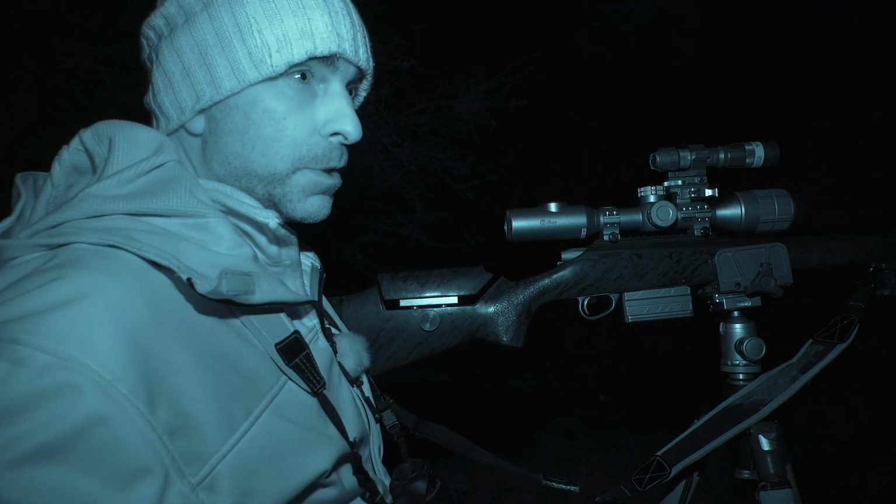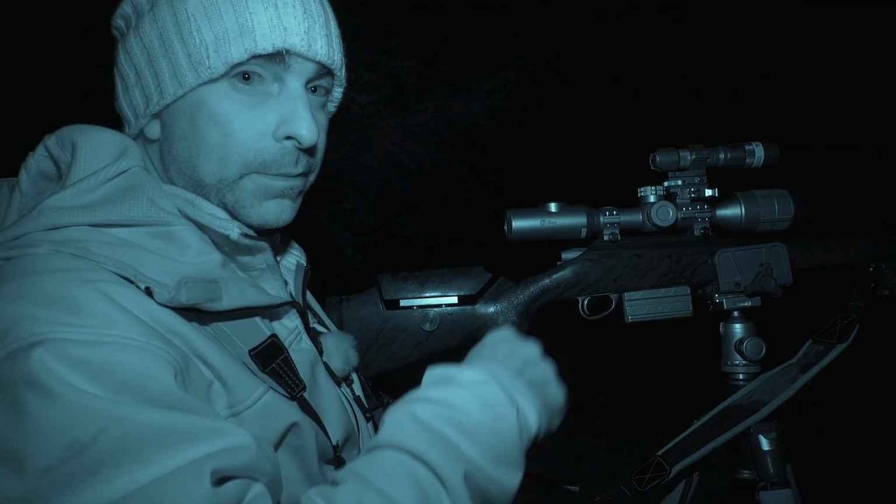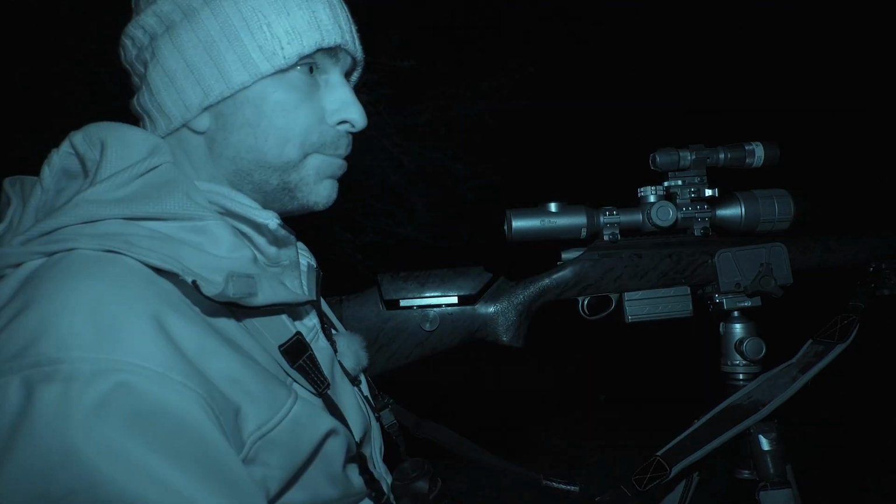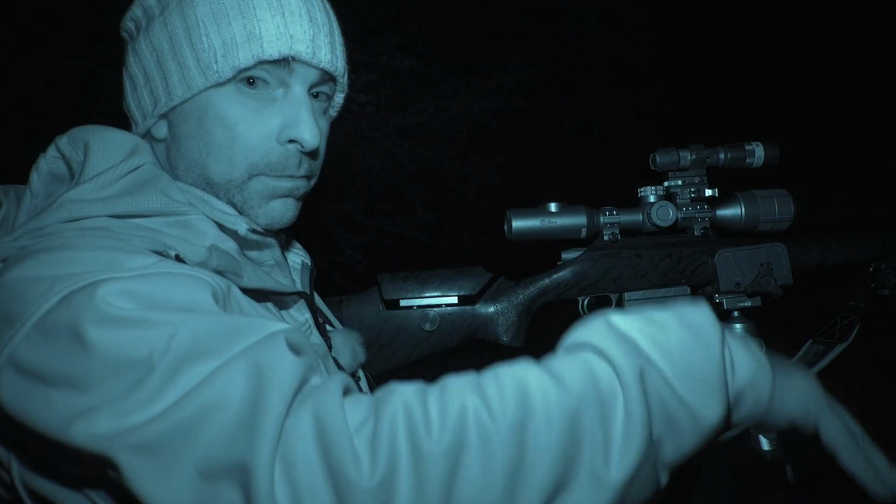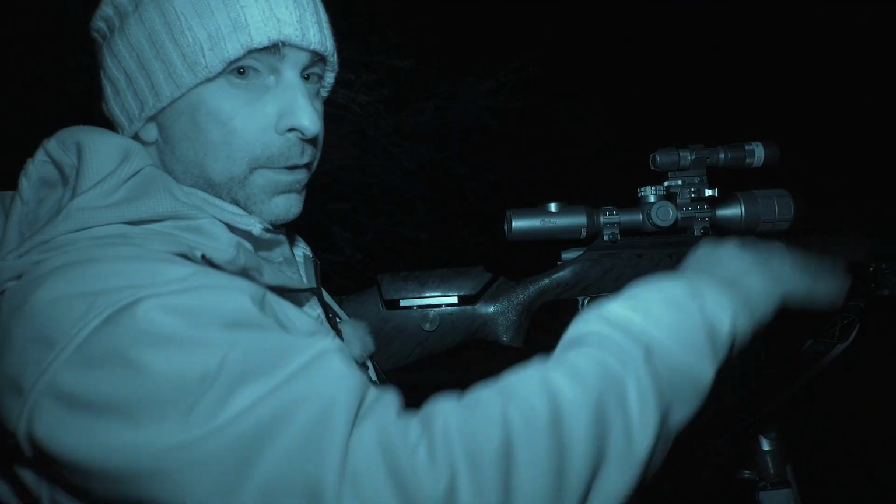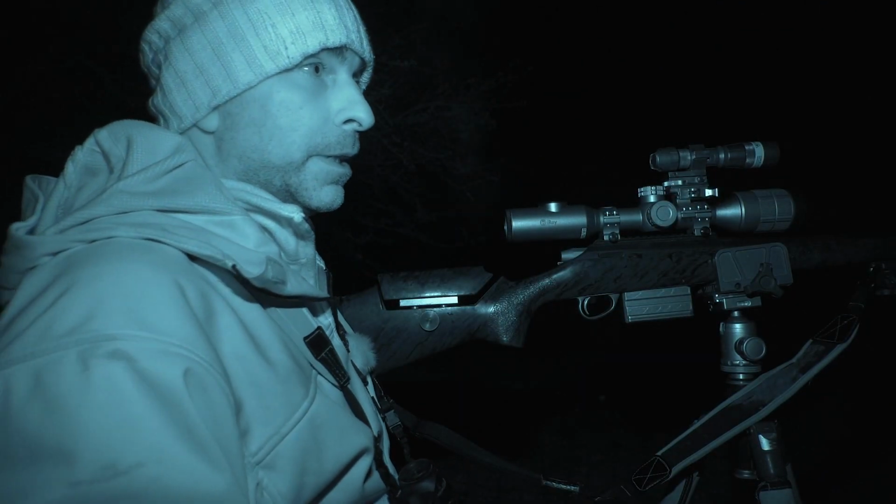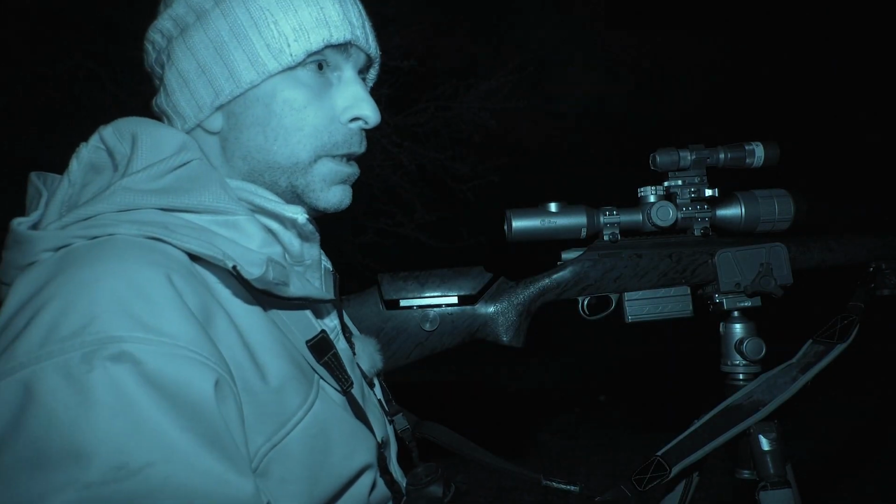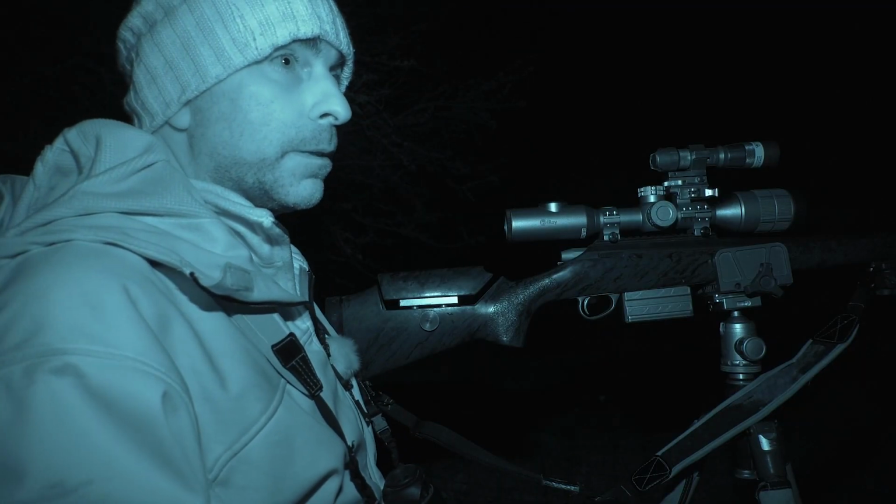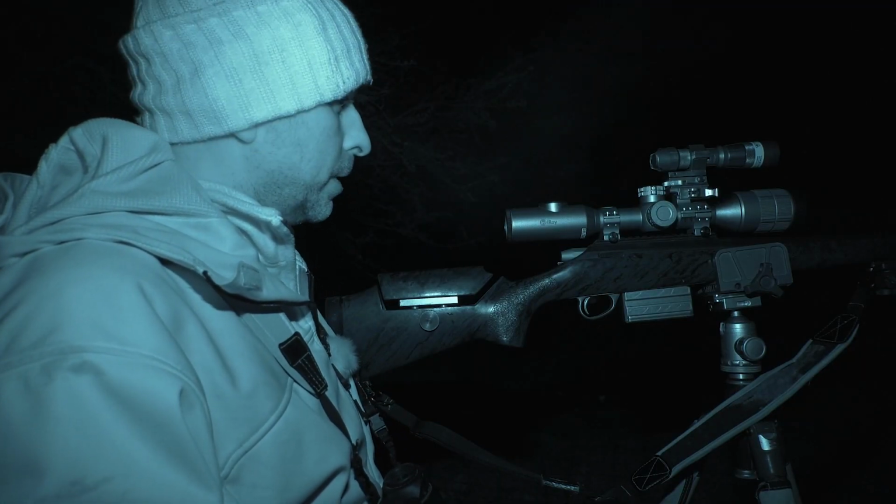But this one's quite nice, this bit, because the foxes tend to naturally go up and down the stream there in the ditch, and this field drops down and there's a nice field that rises up behind, so basically all along this top end of the field is a safe shot, so ideal.